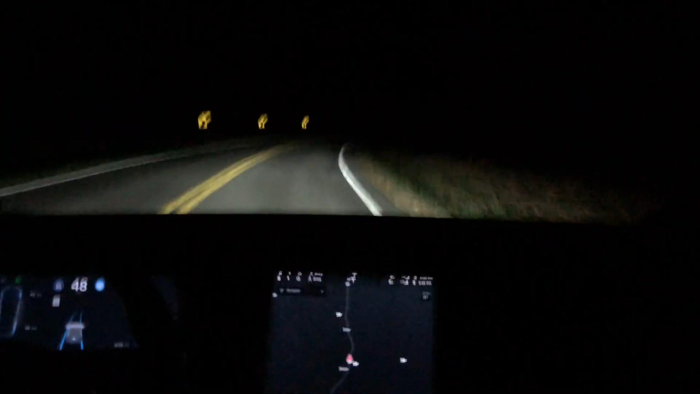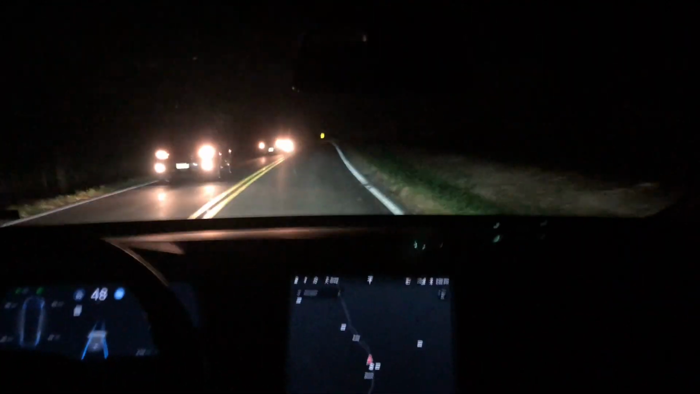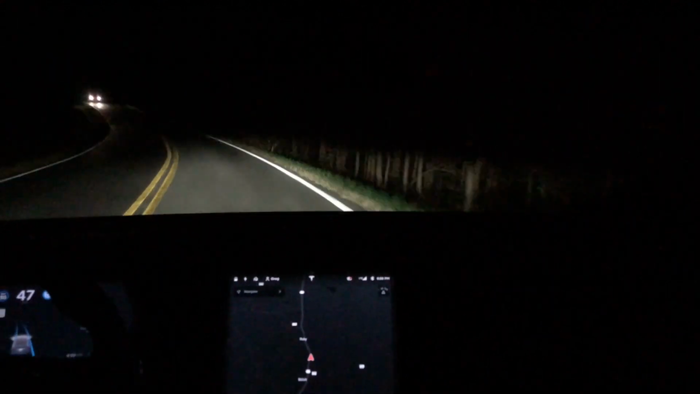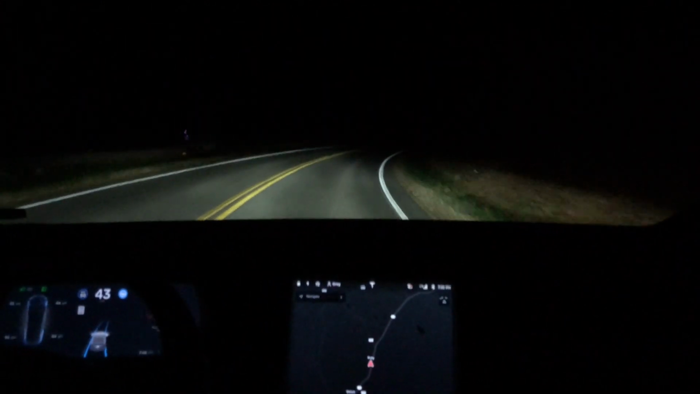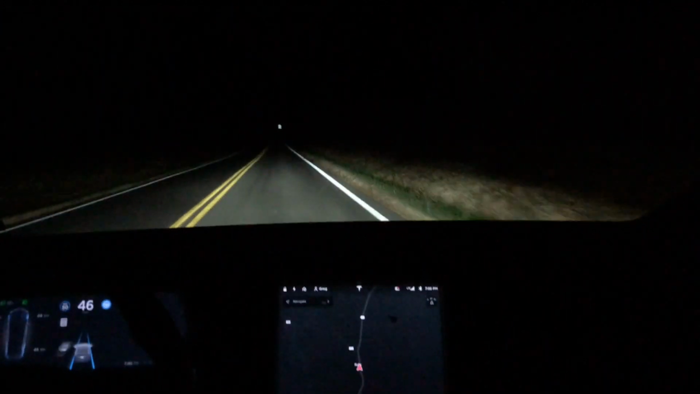Like previous tests with version 10, it does a great job of slowing down before the corner, and then takes the corners at a decent pace. So it was pretty smooth with most of the corners, and again, even accelerating out of the corners, it does a good job at this.